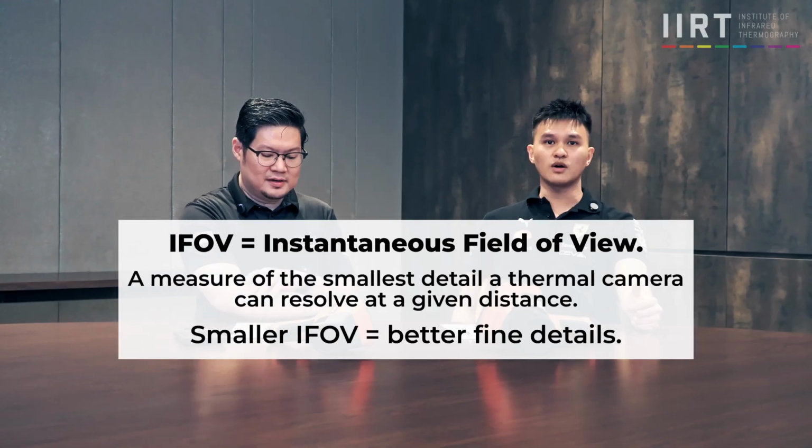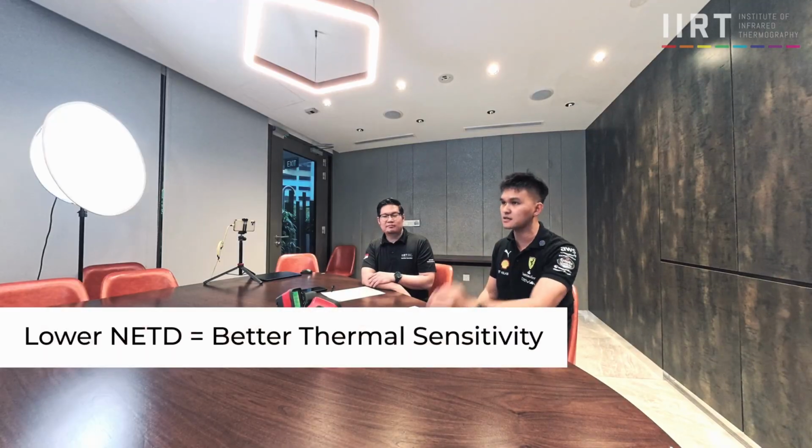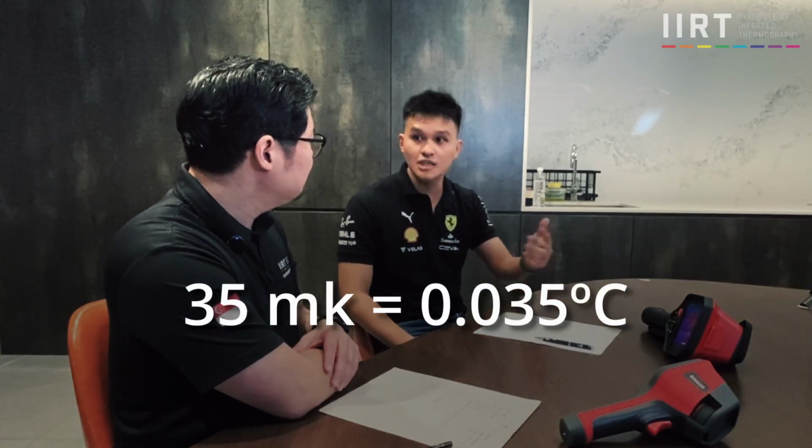So let me touch on the first one. When we talk about the NETD, it's about the sensitivity of a camera. If this is the first time you've heard about thermal cameras, you might not know what NETD is. Basically, it is short for noise equivalent temperature difference. Of course, the smaller the number, the better. So what does 35 millikelvin mean? Basically, it translates to 0.035 degrees Celsius. Just imagine, anything that has a difference of these small little numbers, the thermal camera can easily pick up the temperature difference and also feature it in the image, right?